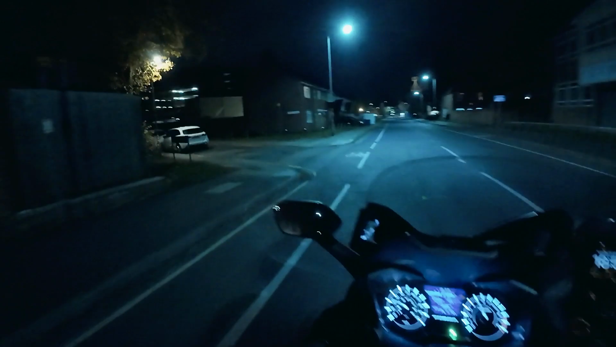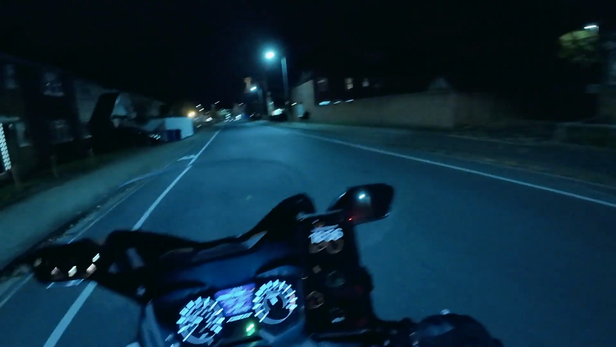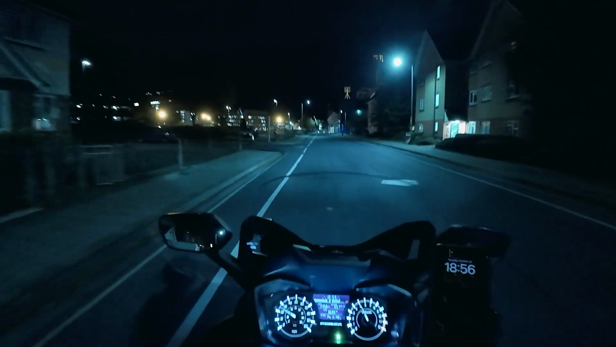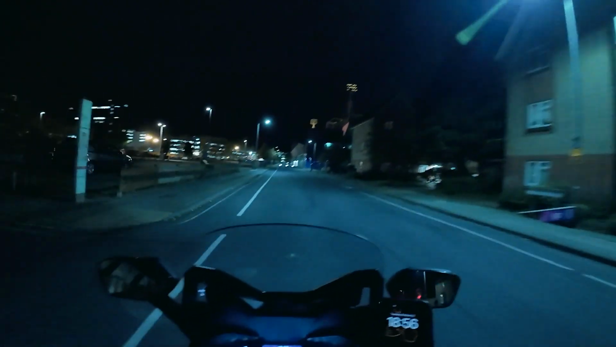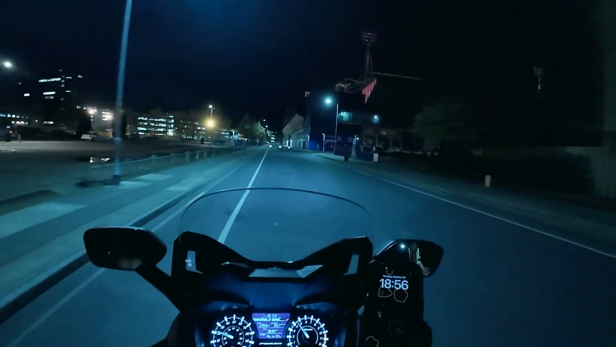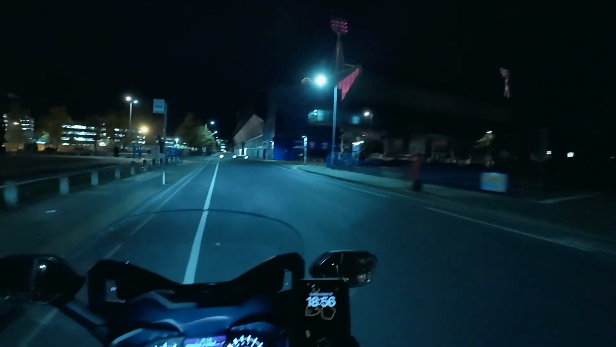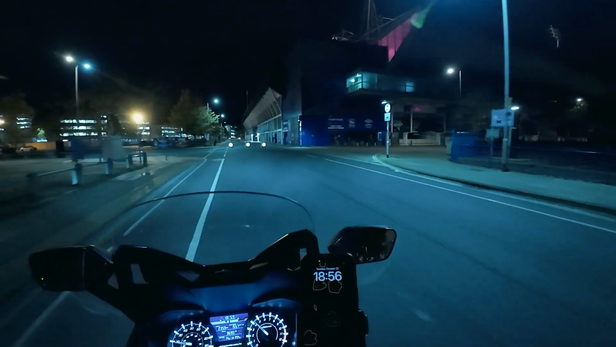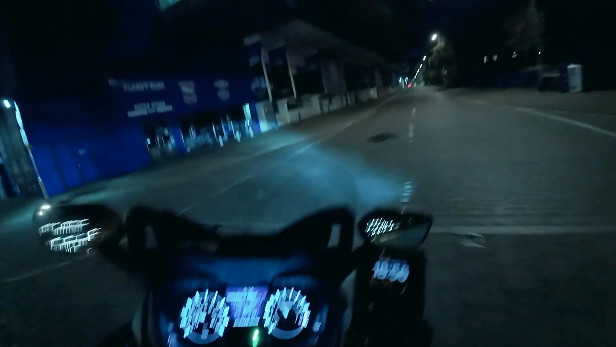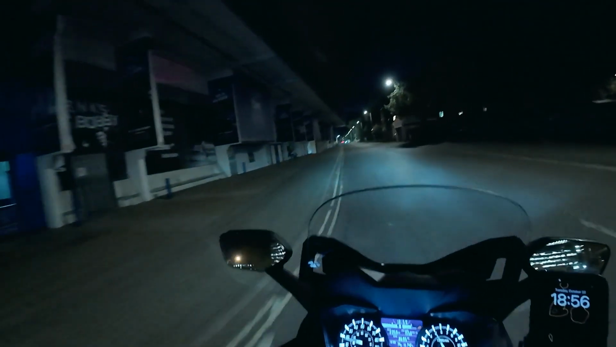There we have it. It's really hard to talk and go over terrible road surfaces without them, you know, making it sound awful. So that is Ipswich Town Football Club in all of its glory. And we're going to go down here.